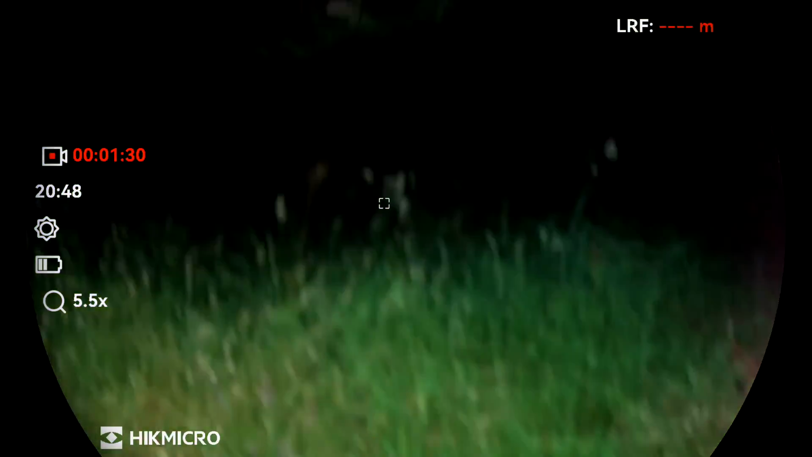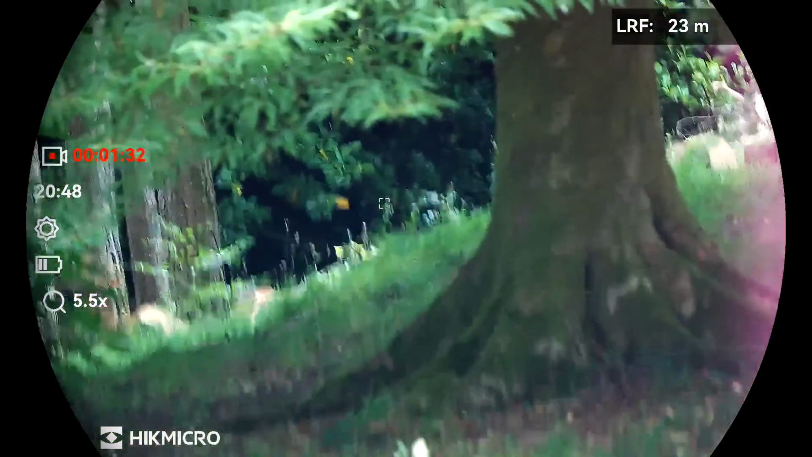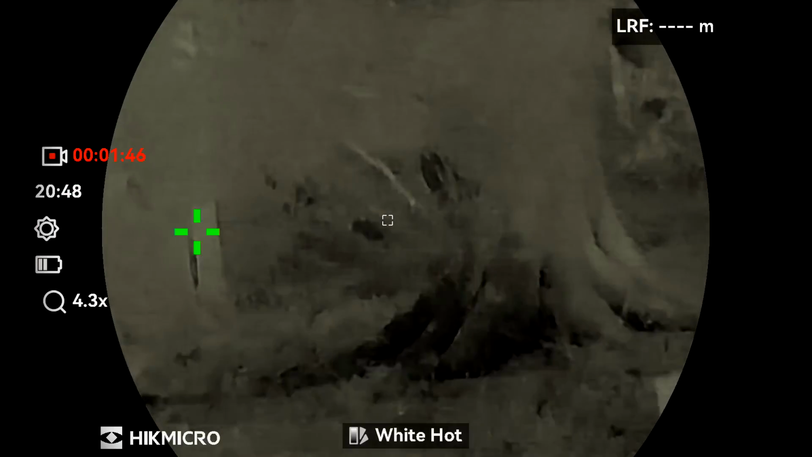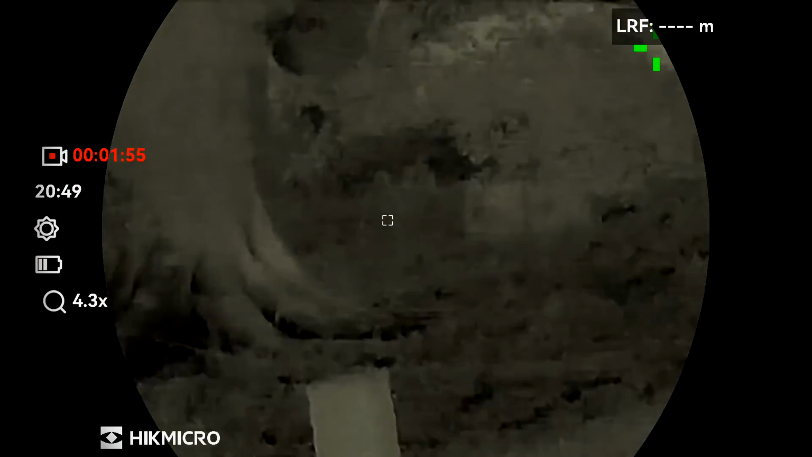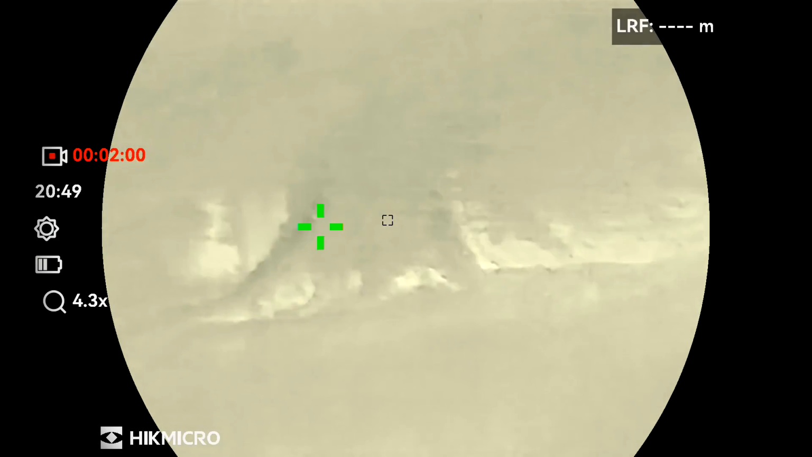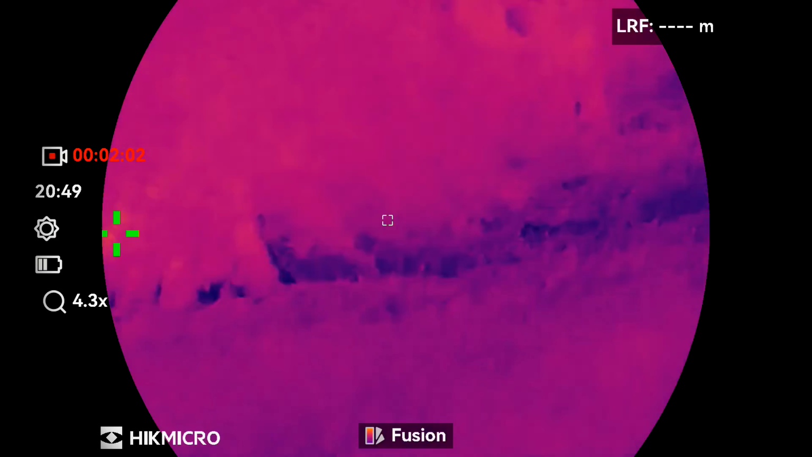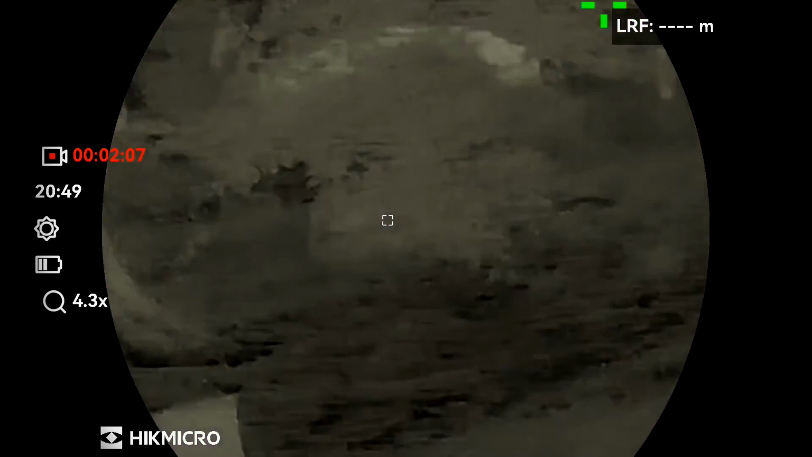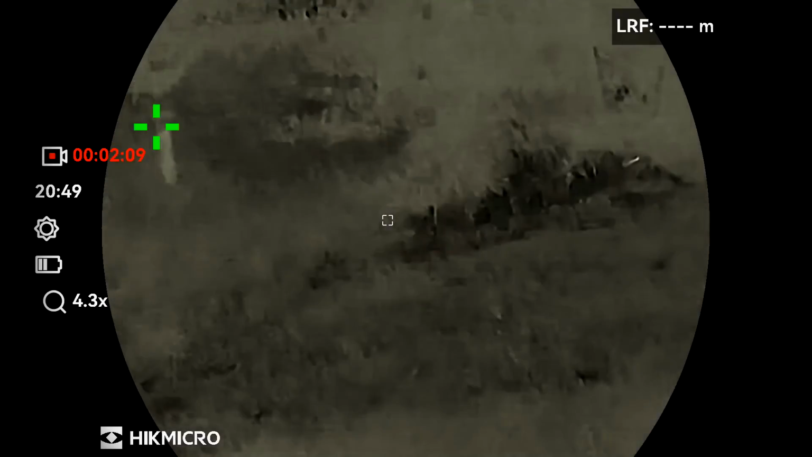That's a bit gloomy. It's not dark, but it's a little bit gloomy with the naked eye, and these are showing that very nicely. Let's just have a quick look in base mag, white hot, and then black hot. There's nothing live over there at the moment. No bunnies, they're not out yet. Fusion and red hot. And then back to daylight.